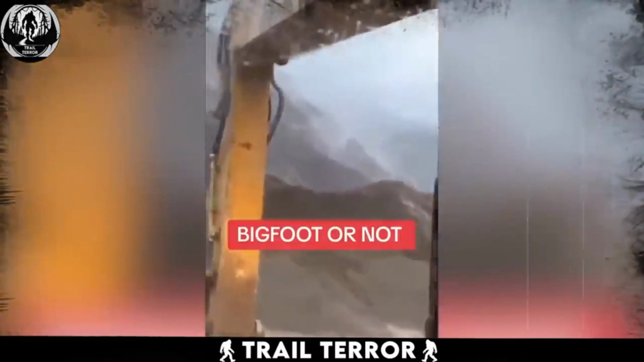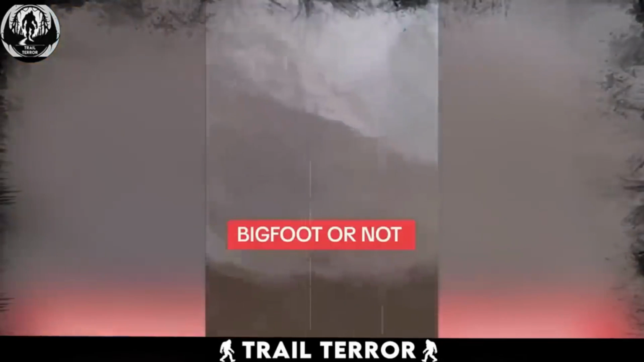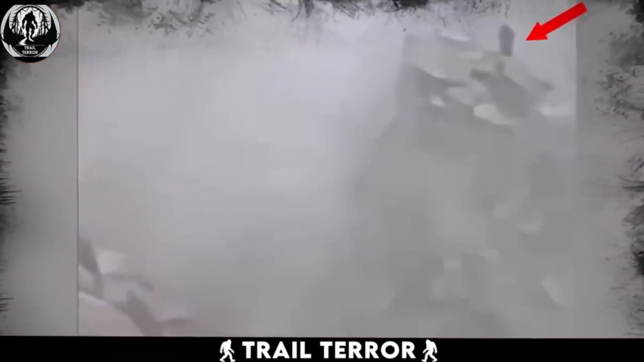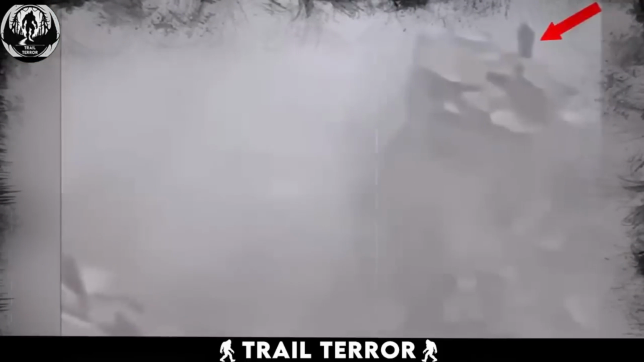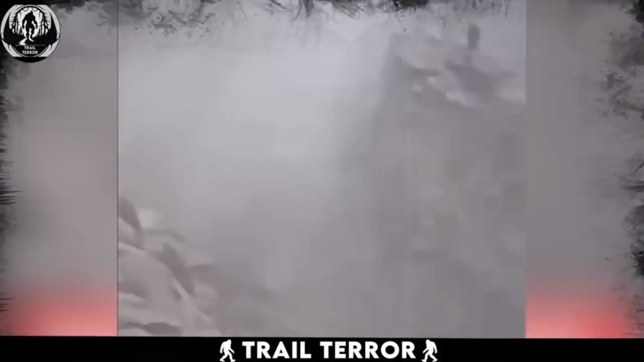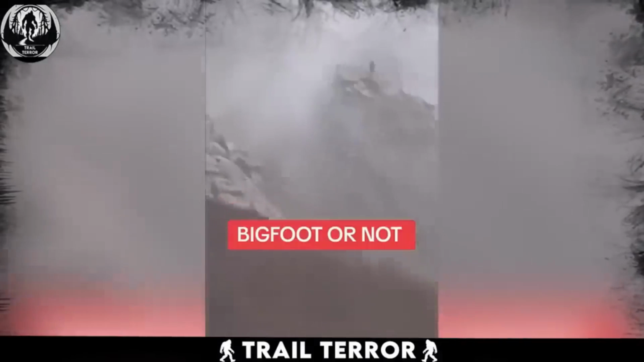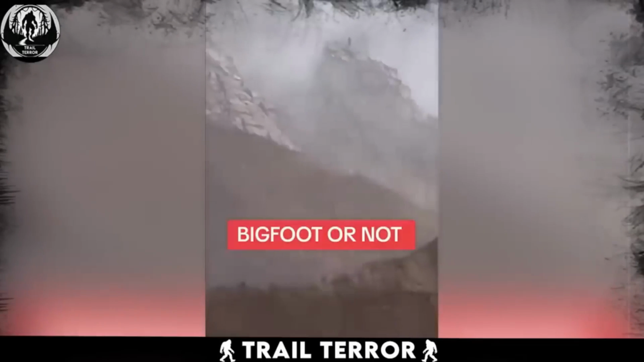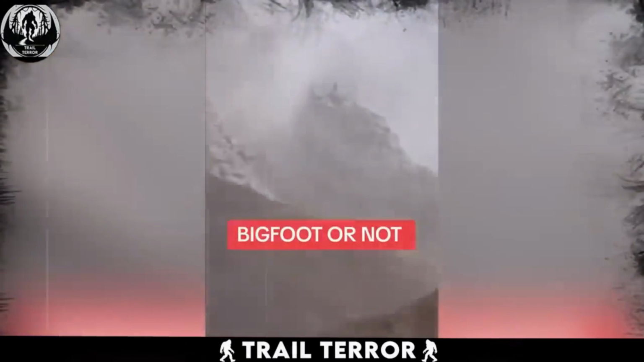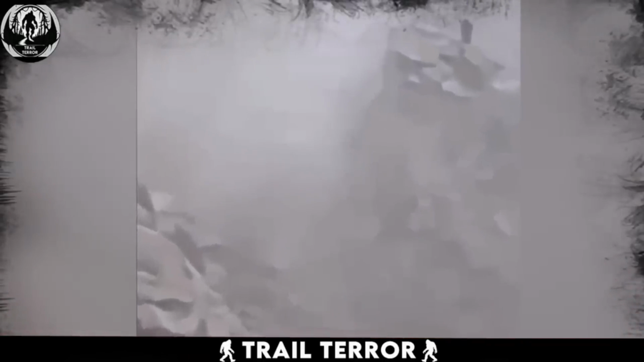In this video, a man films the peak of a towering mountain. As he zooms in, the camera reveals a surprising sight atop the mountain, a large black figure, its size and shape evoking the image of the legendary Bigfoot. The figure's presence on the cloud-enshrouded peak adds a layer of mystery and intrigue to the footage. The contrast between the distant lofty peak and the striking silhouette of the figure is striking.